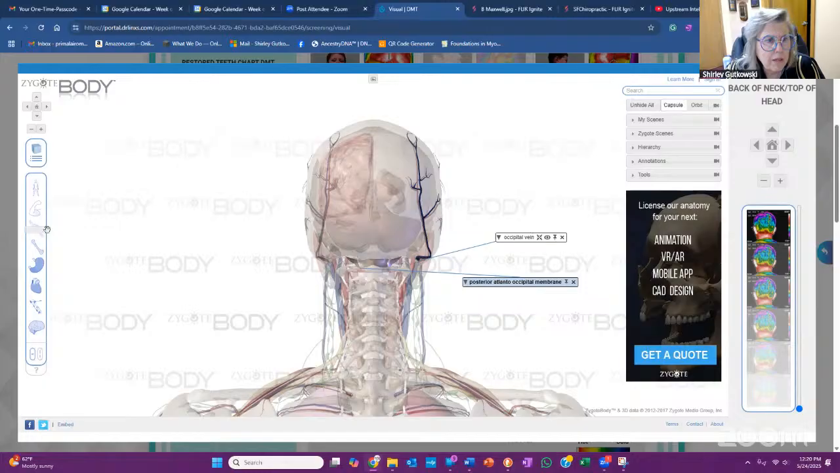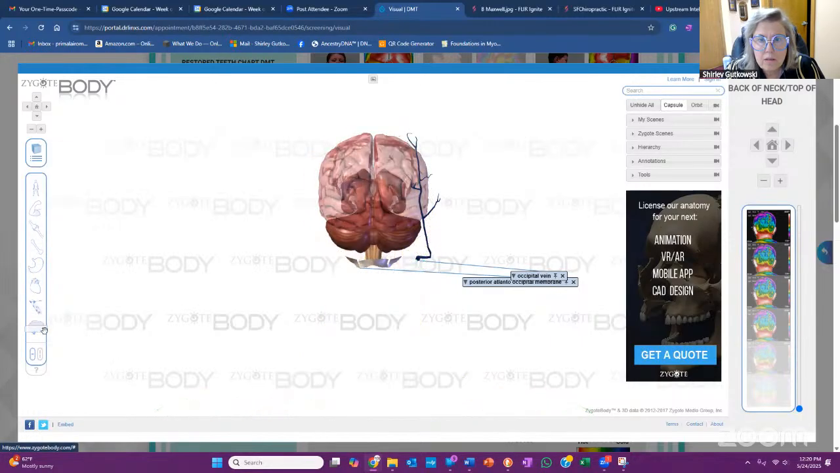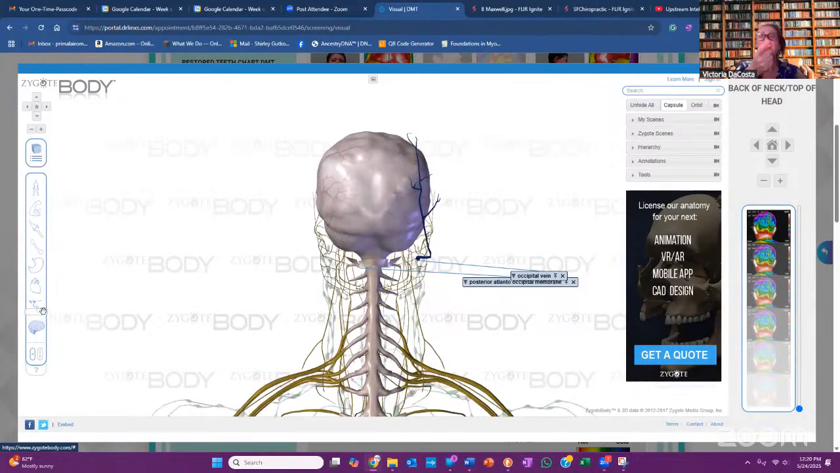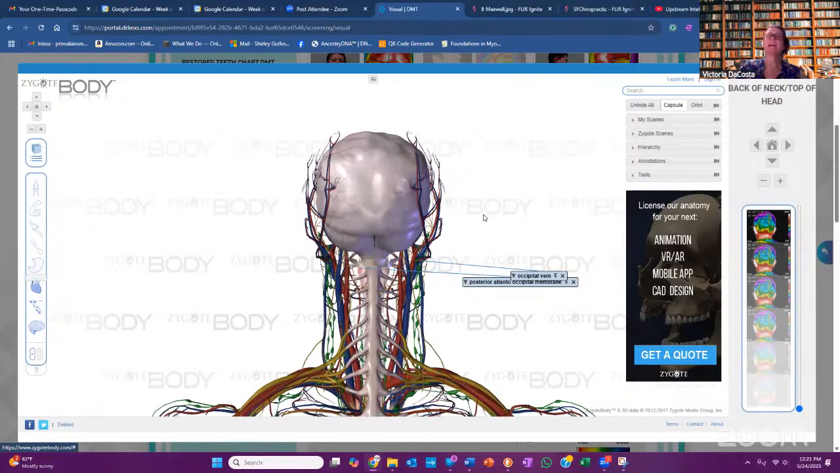Oh, wait, I'm gonna go here. And then I'm gonna go back down here. So those will be highlighted, and I want to see, there's really not a lot of nerve pattern that goes up into that part that you can see from the posterior, but from the lateral, you see a ton of it. That's why you take a lateral shot.